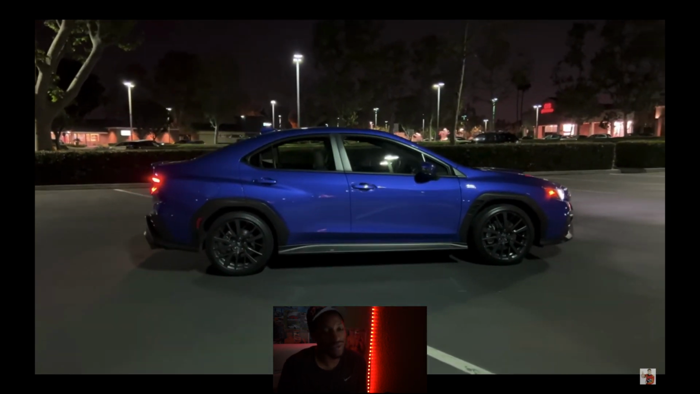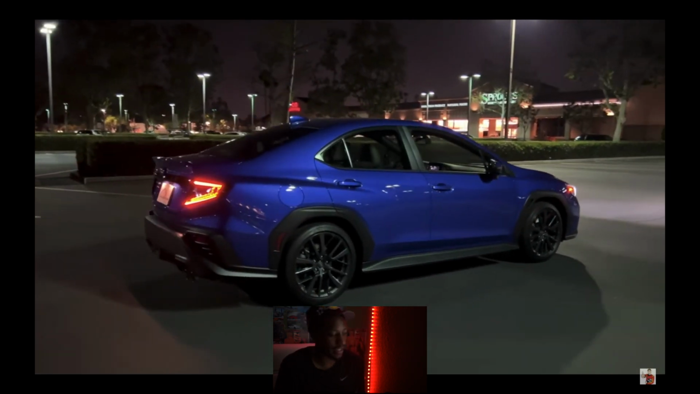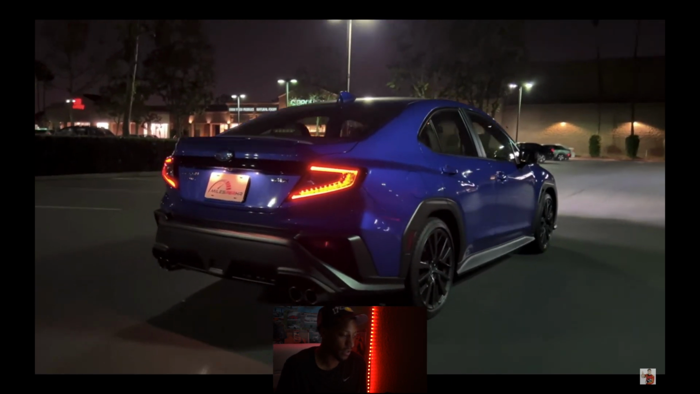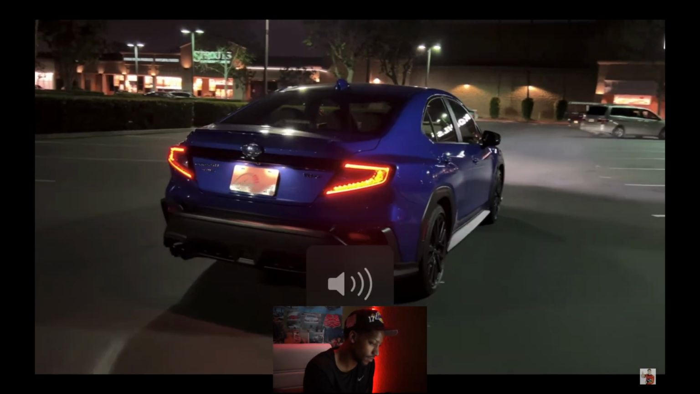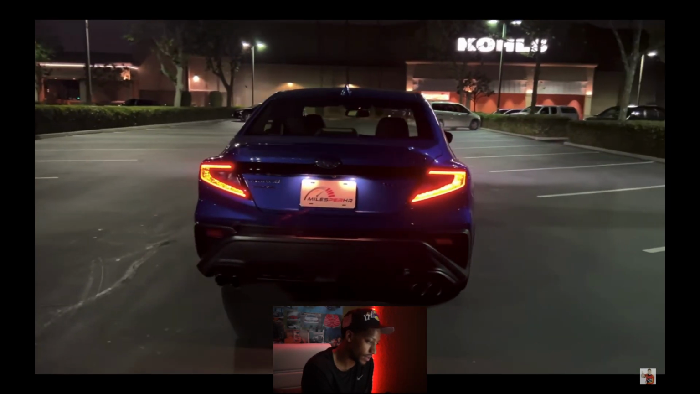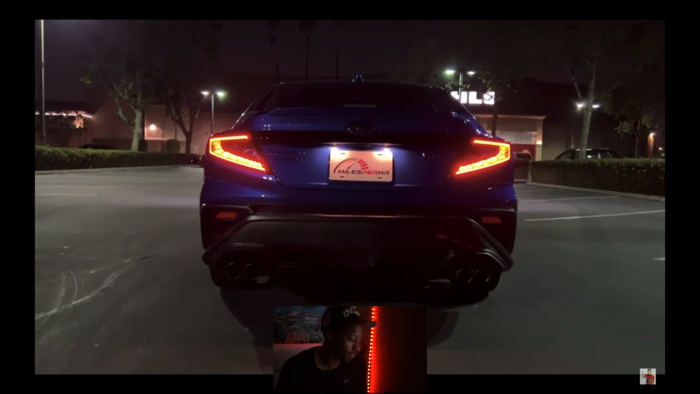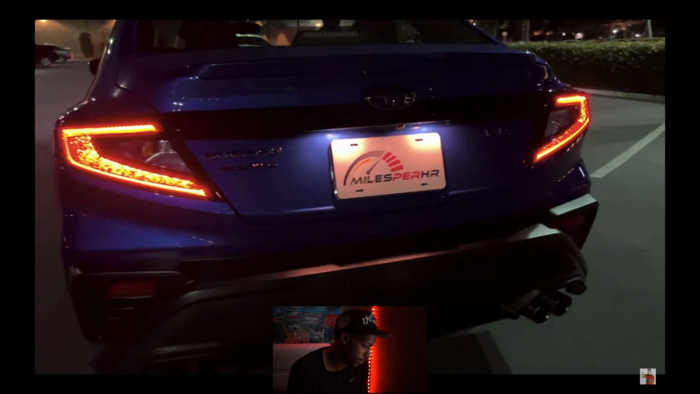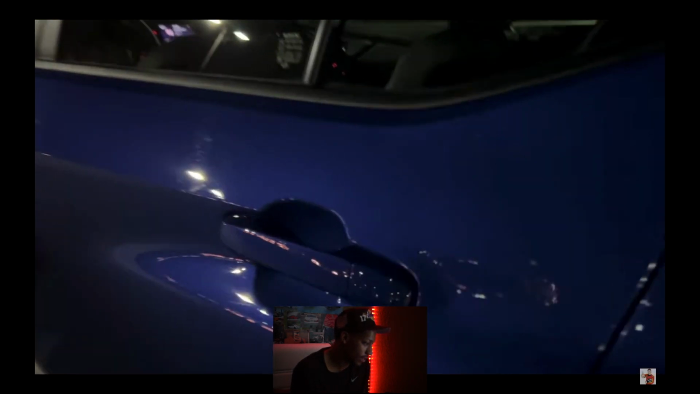I mean, it looks cool. Low-key looks like a Corolla right here at this angle. Yup, that looks like a Corolla, just with four pipes. And then right here, low-key looks like an IS 500. Yeah, this definitely does.